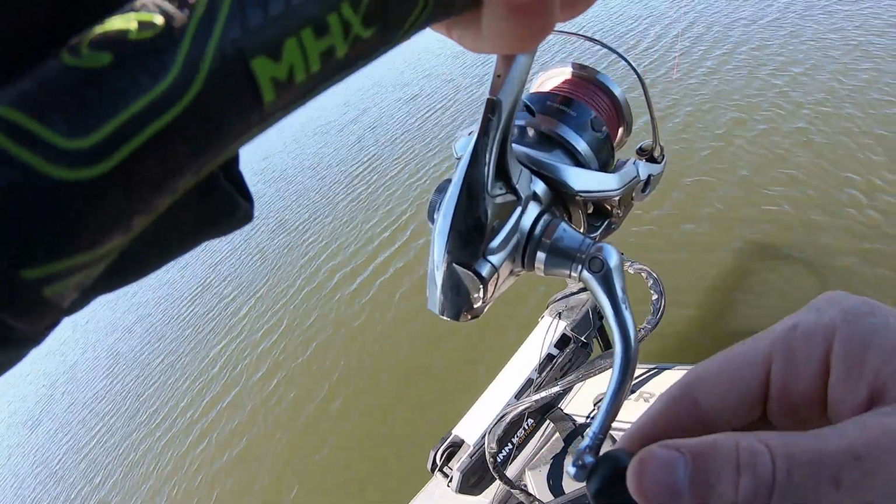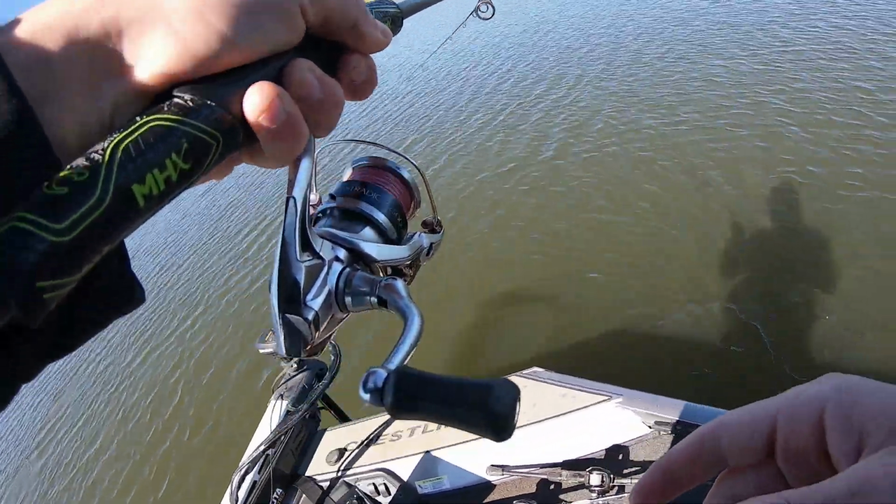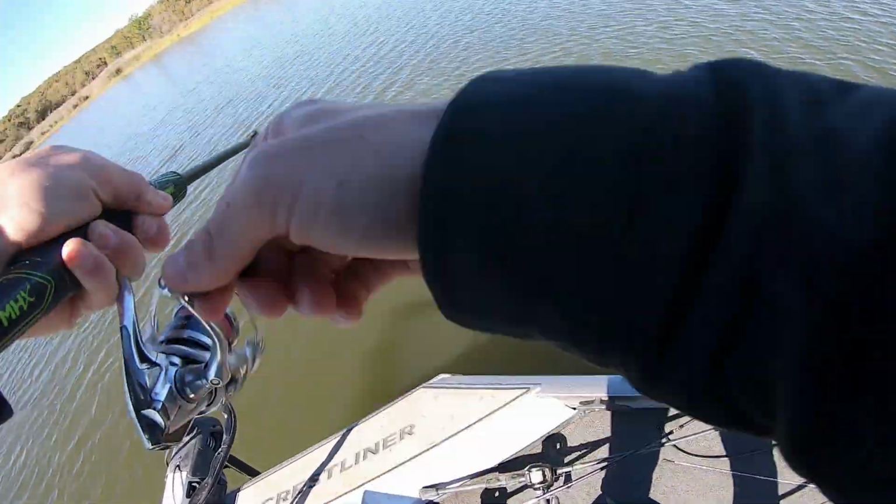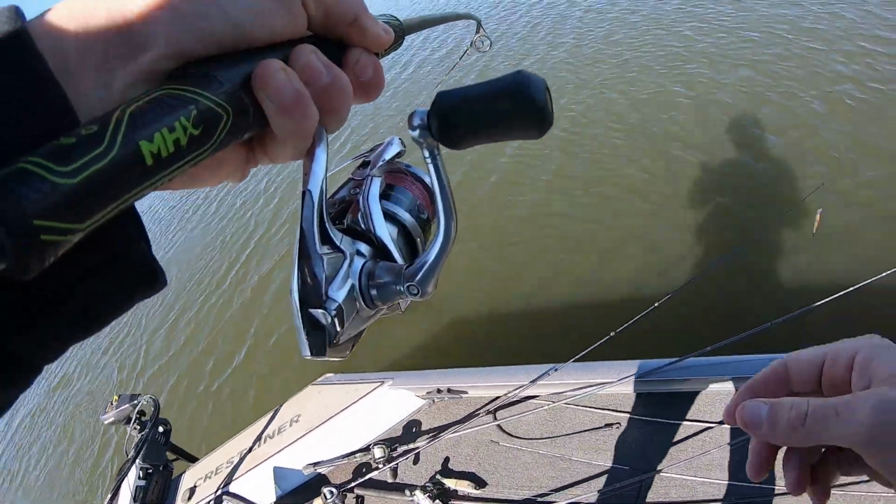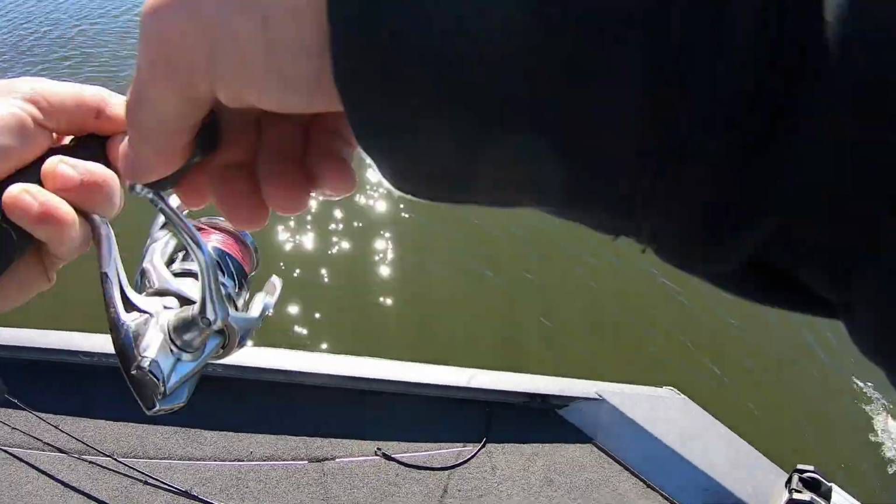Good fish. Oh yeah. There we go. That's what we've been looking for. Yep. Just wish I didn't have him on a spinning rod.